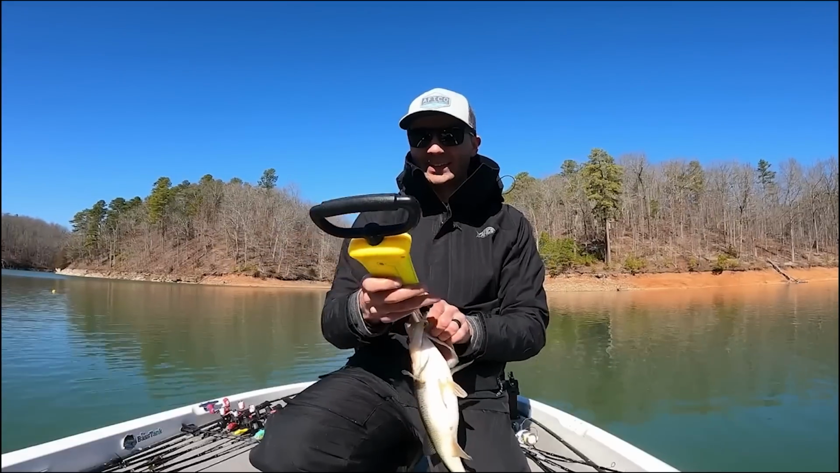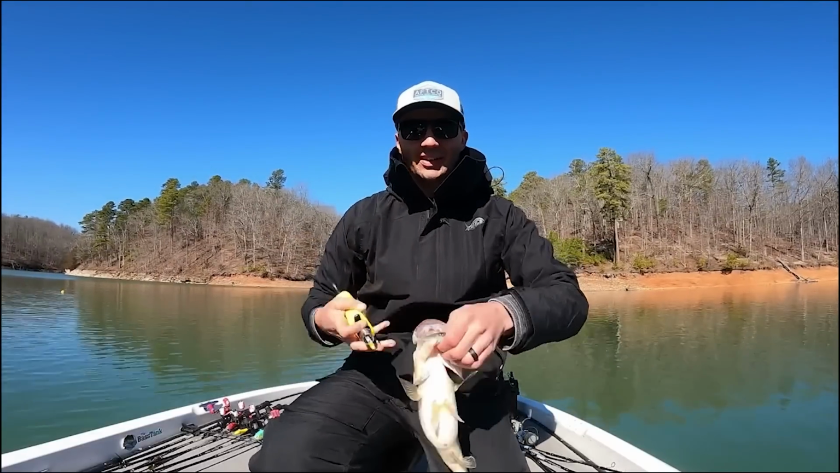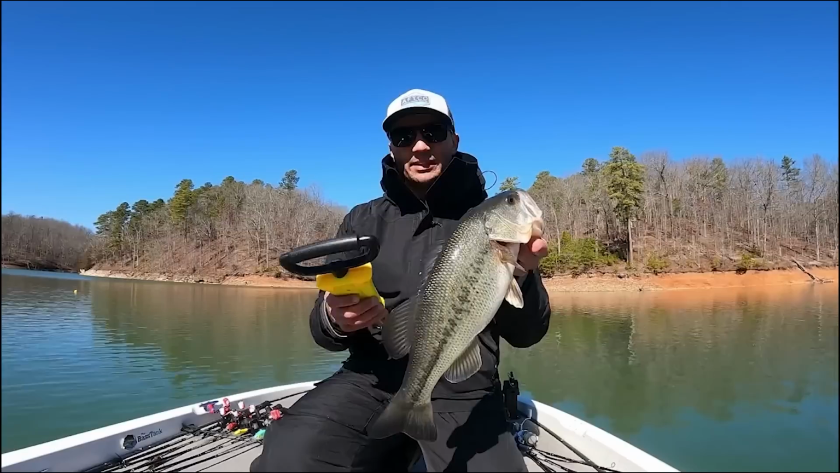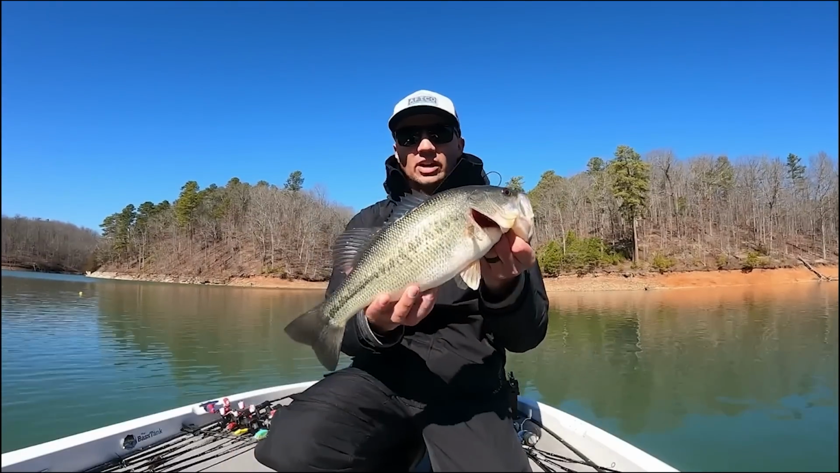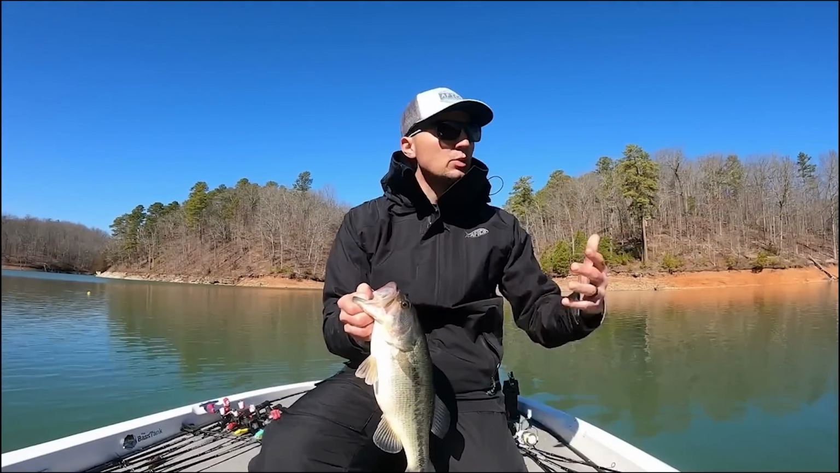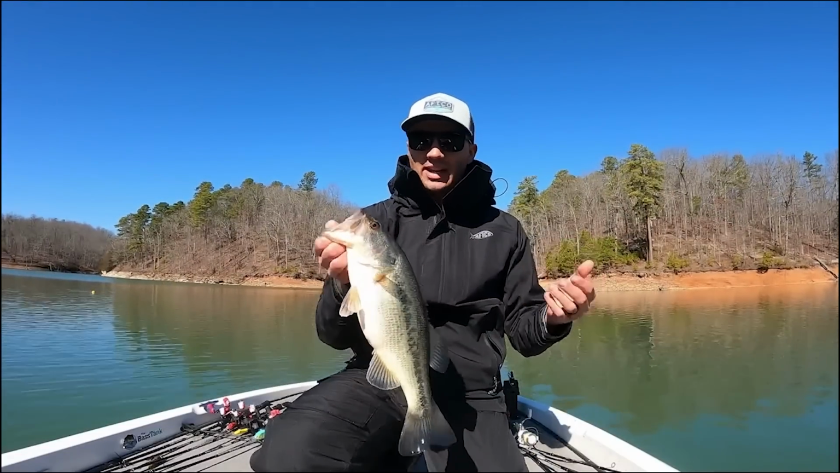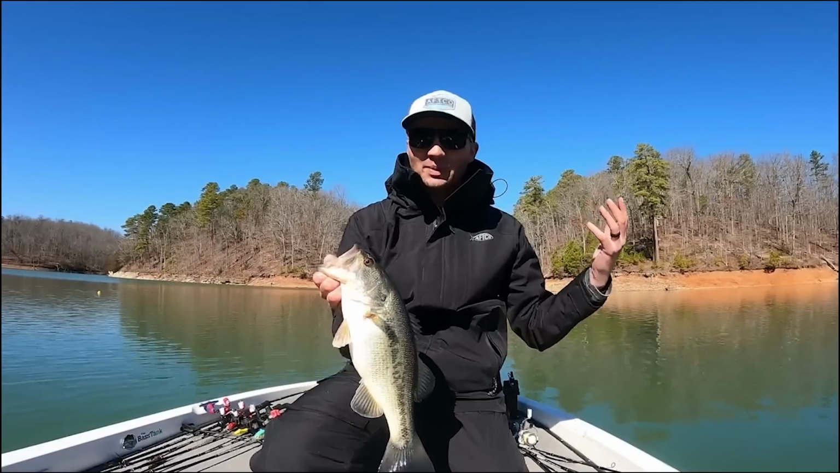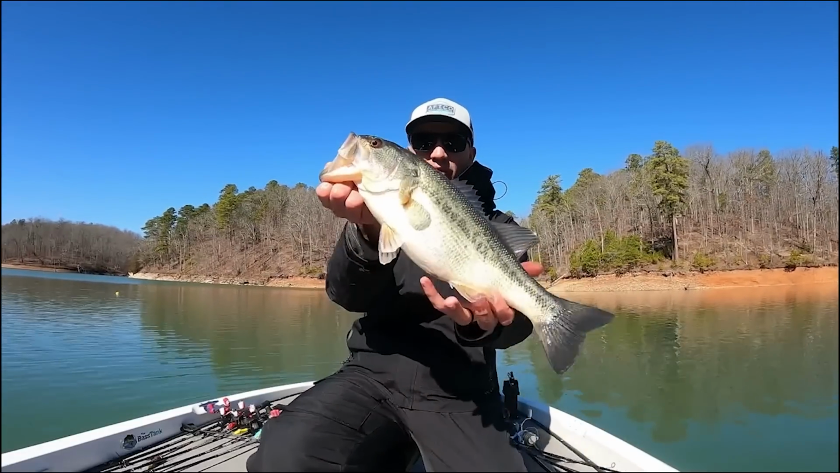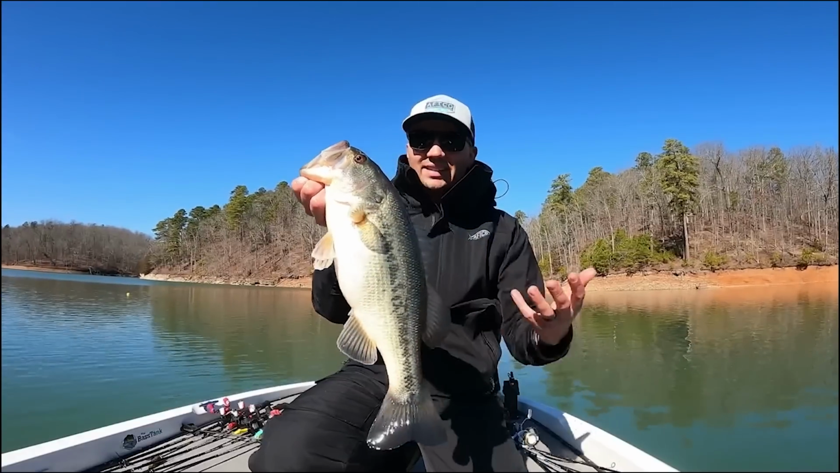I'm gonna lock that in just in case we get 5, just for my own personal curiosity, because Beaver is not the easiest lake to fish, but if you can adapt to the conditions, pay attention to what's happening around you. Again, water's coming into the back of this creek, which should be pushing shad back into these creeks. Didn't know the fish were gonna be here, so I just basically came in here blind and used my electronics, used my instincts, and put a fish in the boat within less than an hour of fishing.